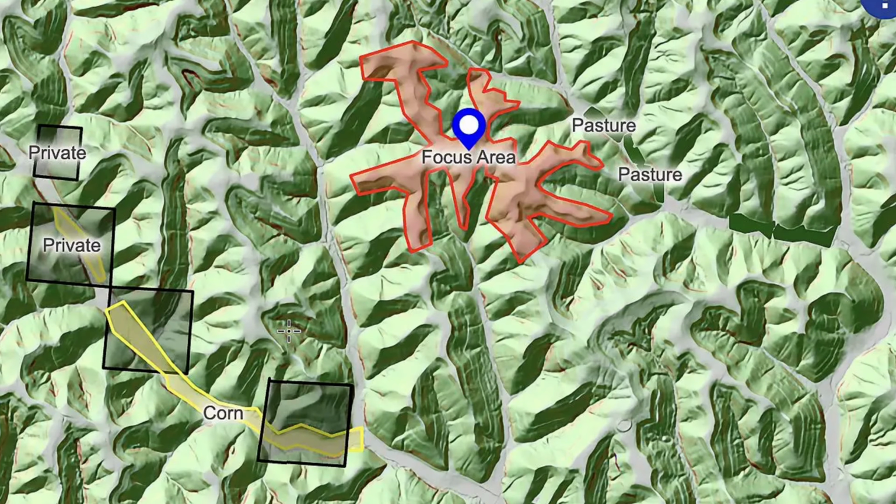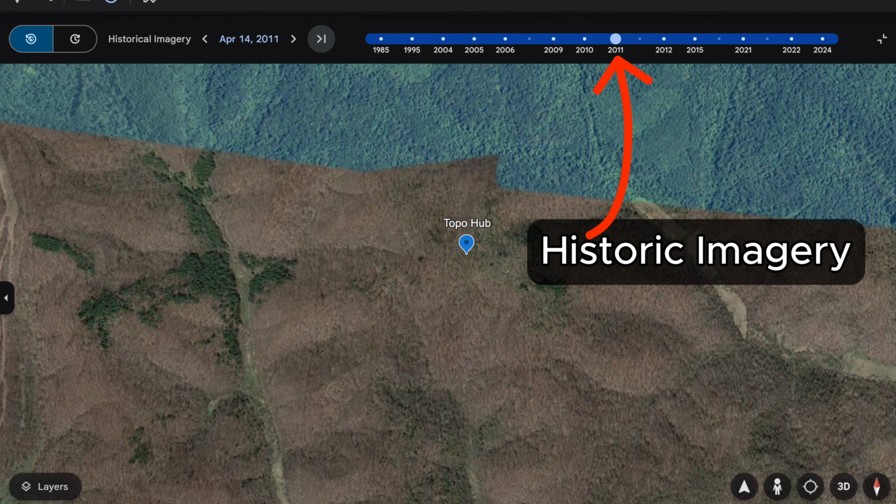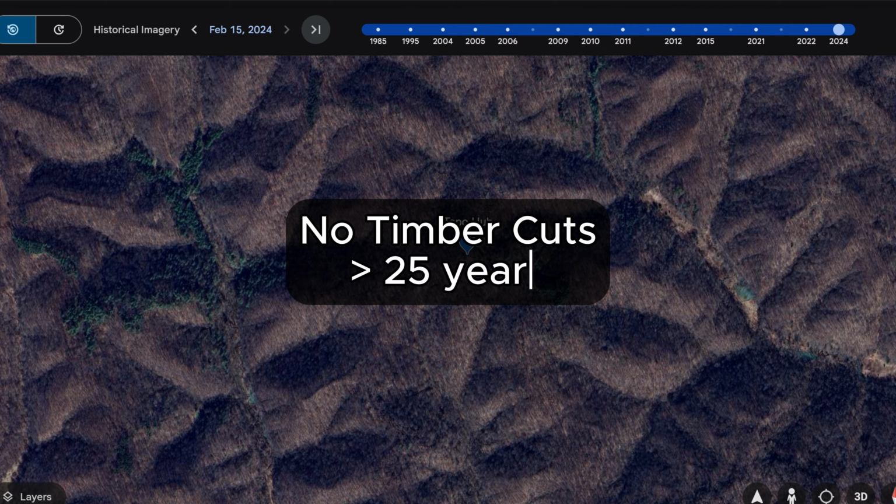I look at the tree canopy, I look at logging history. I want to know if there are any edges in this timber. And if we go to Google Earth, we can look at the historical imagery and determine if the land has been logged and when, where the hardwoods are, and where the conifers might be.